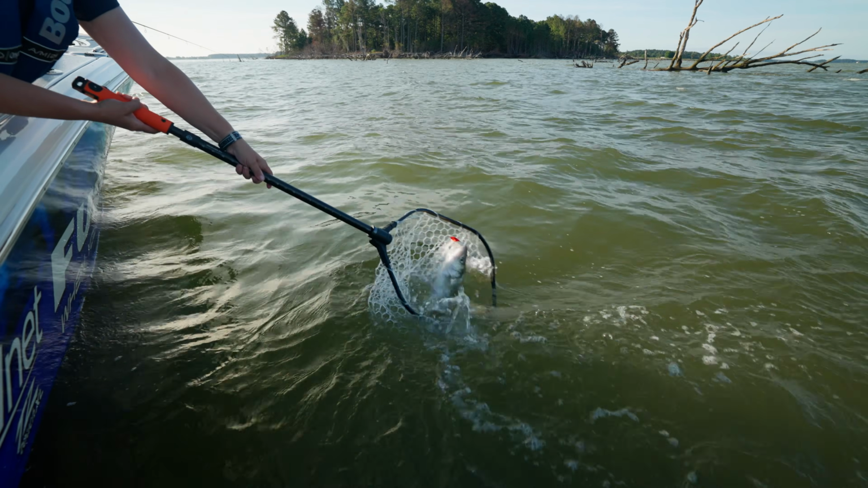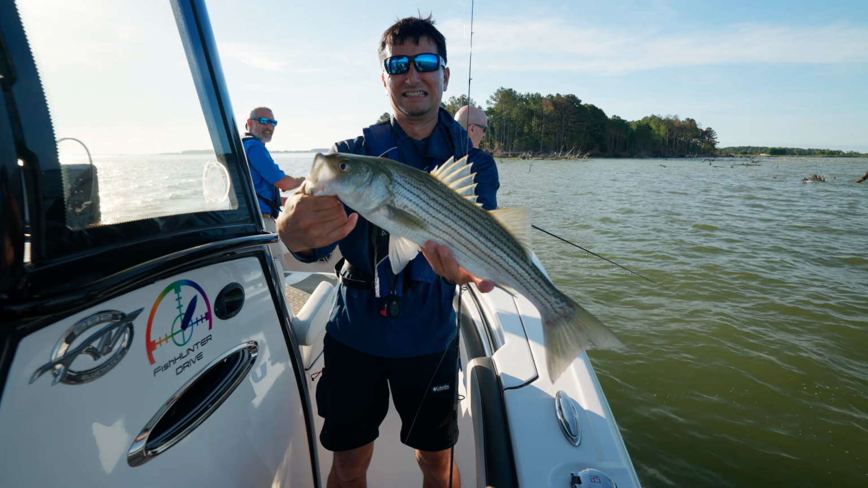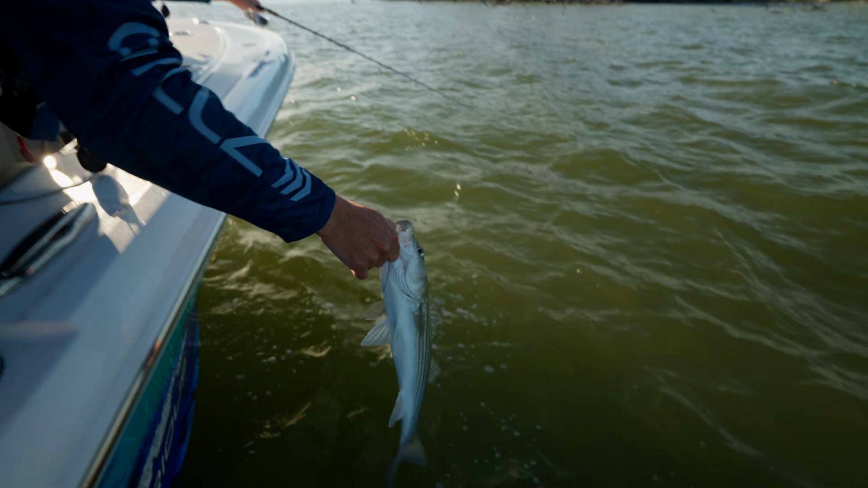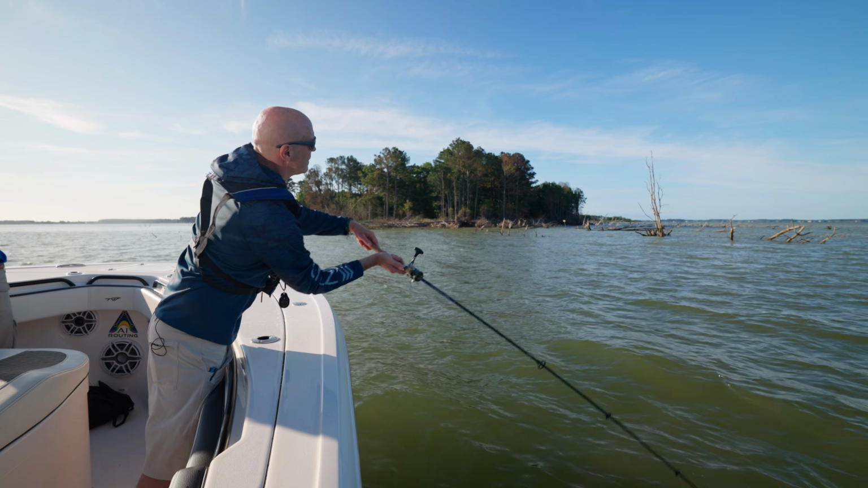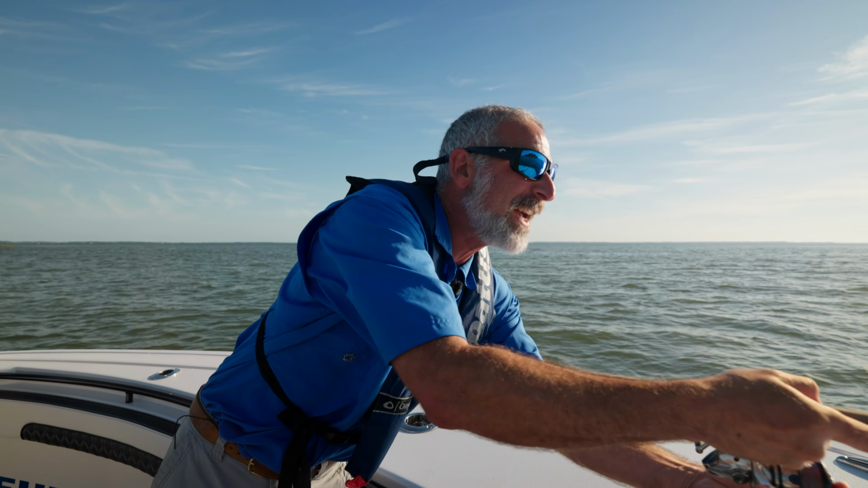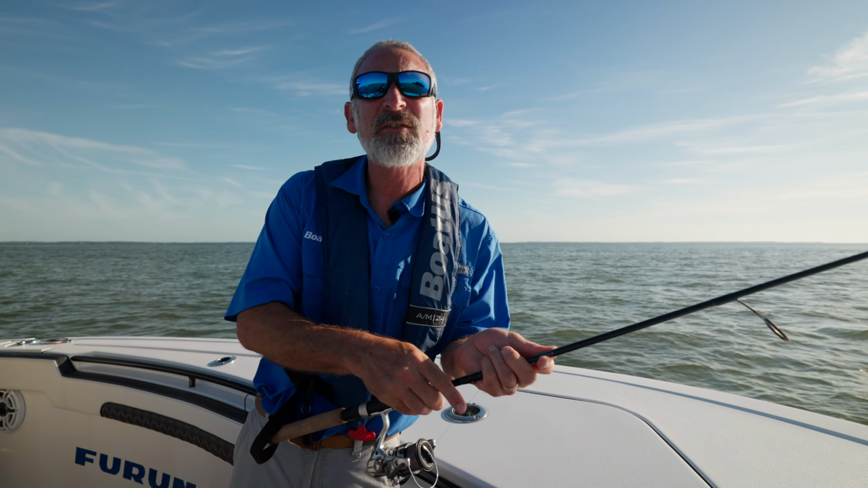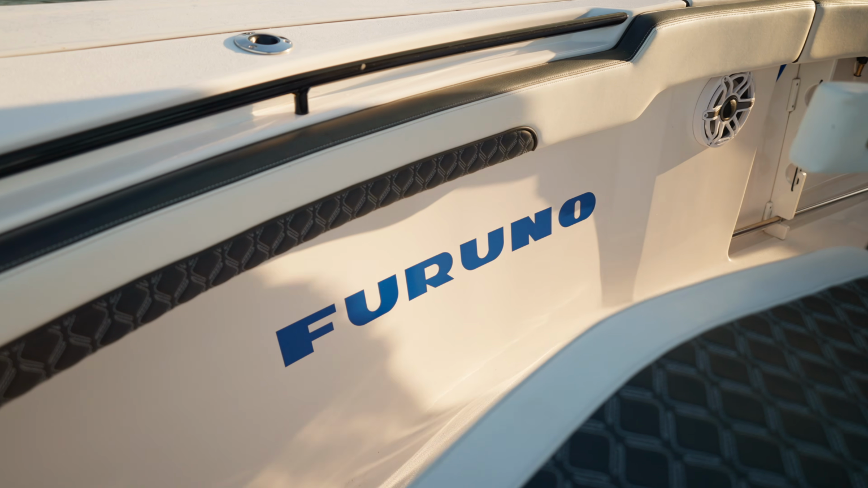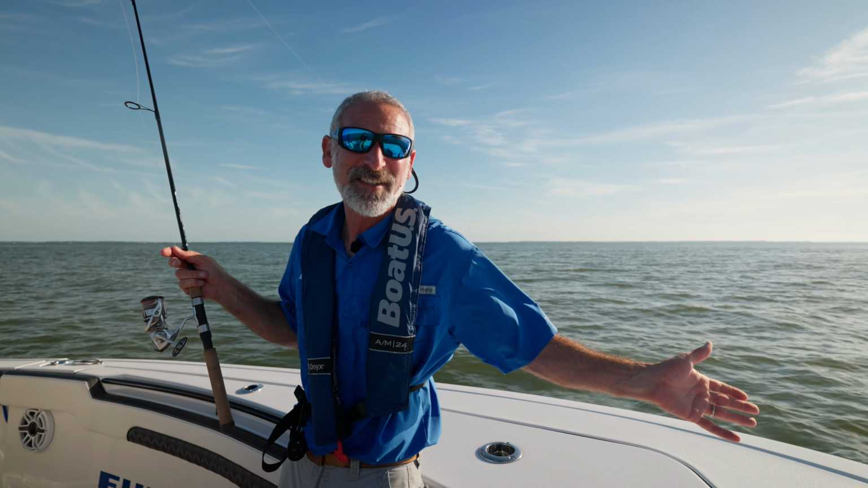Right there, good one. Nice. Pretty good. That's a pretty fish, too. It's clean. I am very glad that we're catching a few. It has been pretty tough recently. And the fact of the matter is that, you know, everybody wants to catch fish. We're gonna use every advantage we can get in our favor, including the electronics on this boat. But the truth of the matter is the best part of fishing is just getting out on the water and having a good time with all your friends.